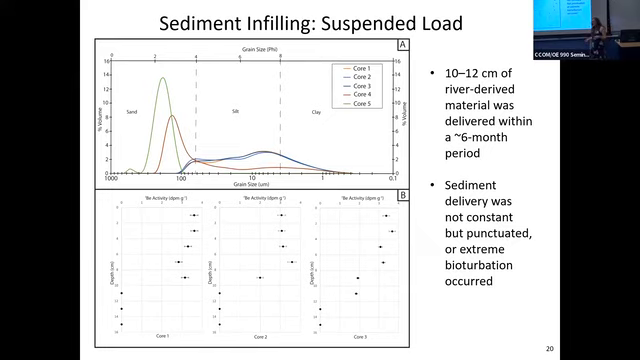We're also able to tell that this is a punctuated delivery, or there's a lot of bioturbation. From what I was able to see with the sediment cores, I don't think it was bioturbation, but I can't completely rule that out. So we're getting a punctuated delivery of muds from the Mississippi into the bottom of the dredge pit. And with some quick math for that, you're able to come up with a sedimentation rate over time.